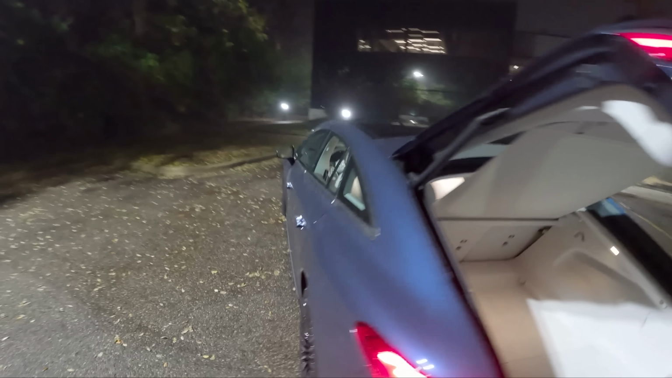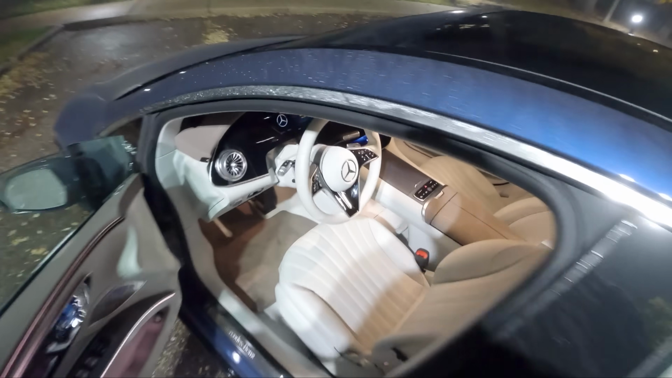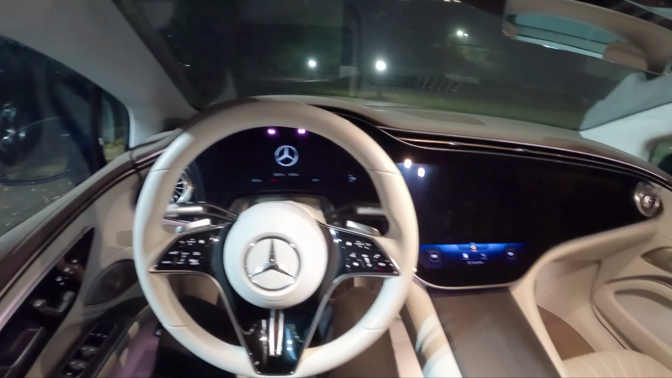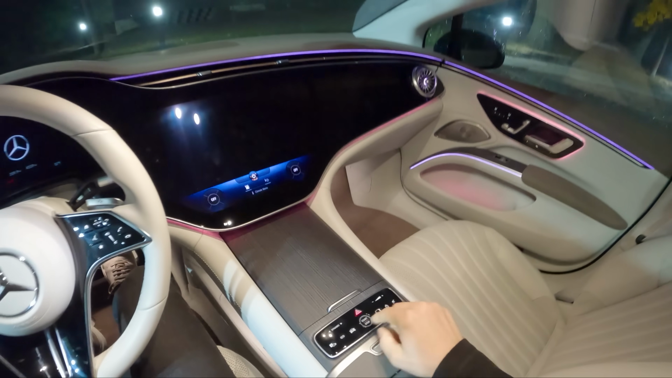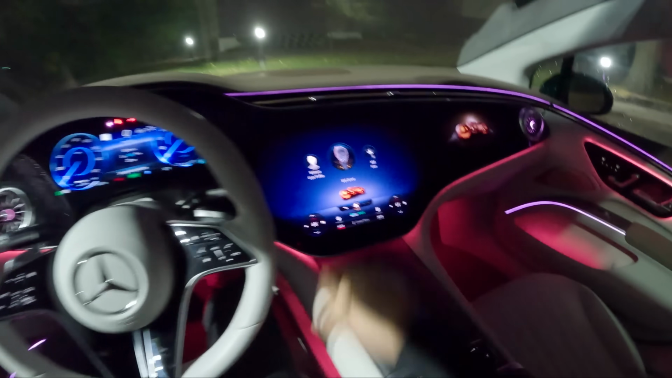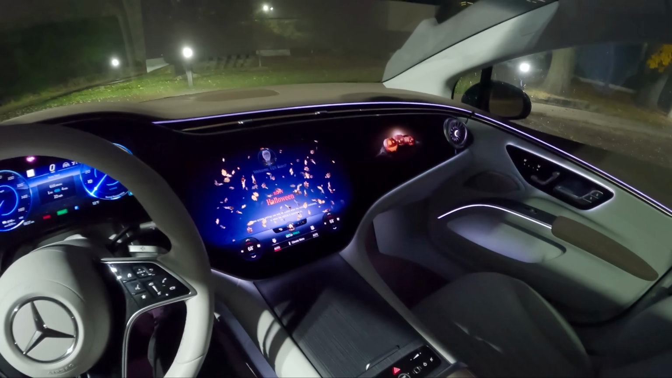Let's hop inside, we'll take this for a drive, and we'll talk a little bit more about my time in the EQS 580 this week. It is Halloween today, so there are some Halloween themed bits to this interior right now, which is kind of neat. Look at this, the vampire and the pumpkins. Happy Halloween, I love it.